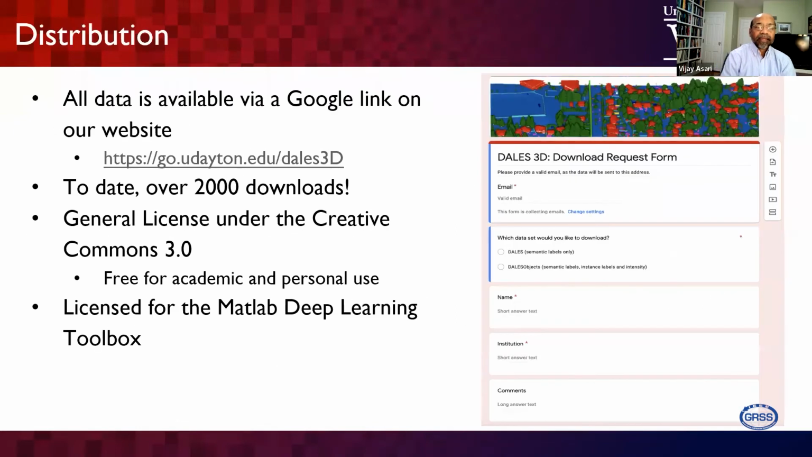In our distribution strategies, we have made the data available on the go-udayton.edu Dales 3D website. There is a small form, as you know, available to request the data. Once this form is filled up, you get the permission to download the data.